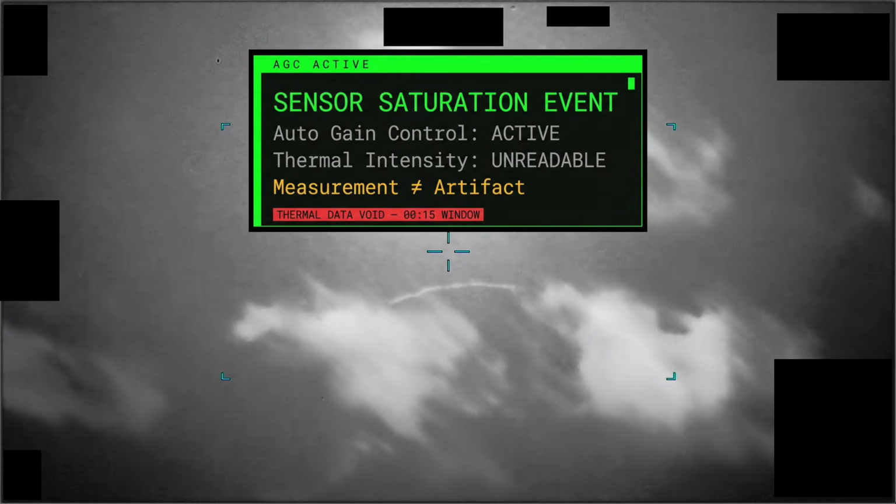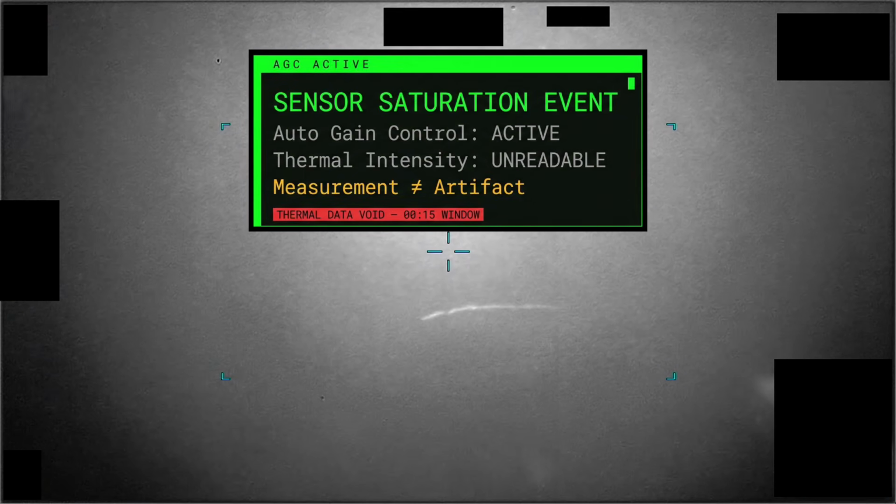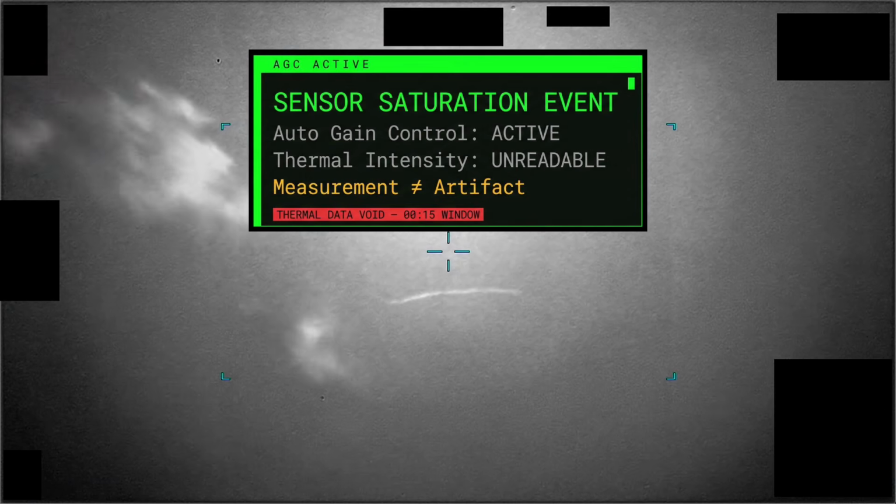Now, before the next clip, here's what you're looking for. The sensor is running auto gain control, AGC, and it's attempting to compensate for the thermal intensity differential between the dark sky and the object or objects. The washout pattern you see is most likely not an artifact, it's a measurement. The object is significantly hotter than its background, hot enough to saturate the sensor's dynamic range.